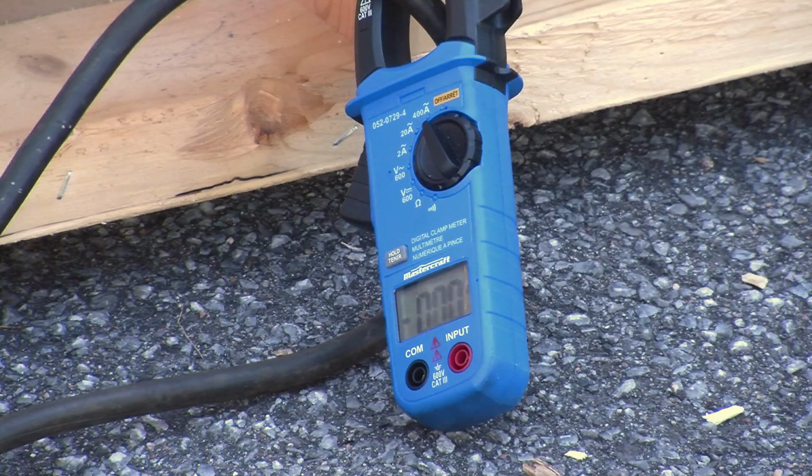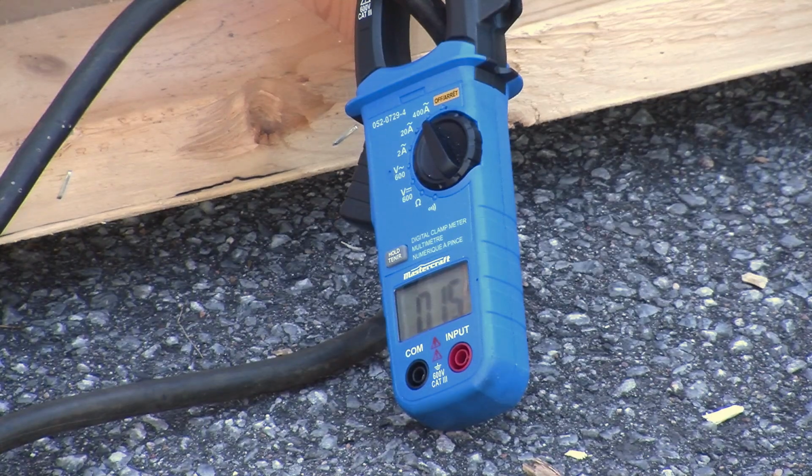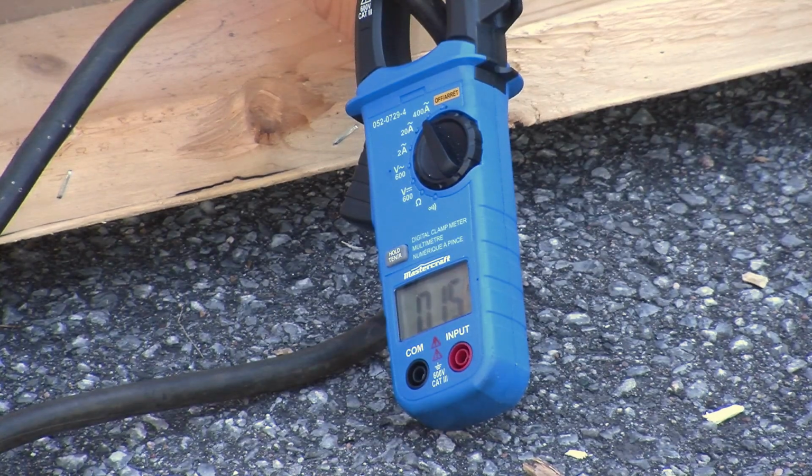So, like all of these tests, we'll start by just bringing up the current to 15 amps, the rated current for 14-2 wire, and we'll let it sit that way for 15 to 20 minutes, and then what we'll do is we'll look at it with the thermal camera and see if we can notice any heating at all. So, see you in 15 minutes.